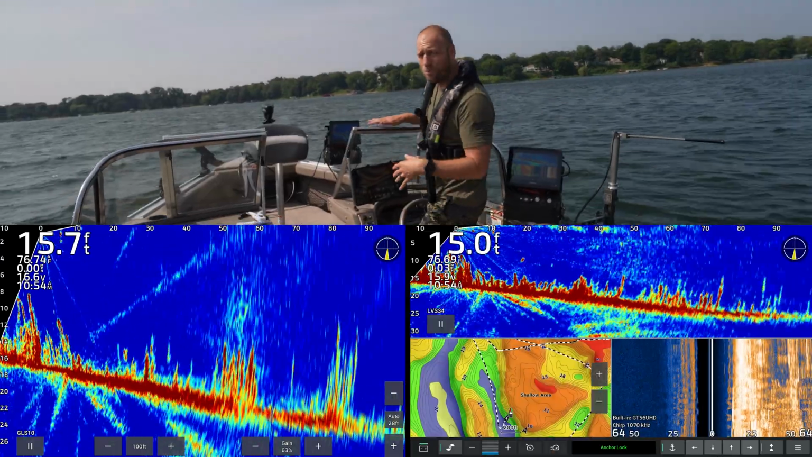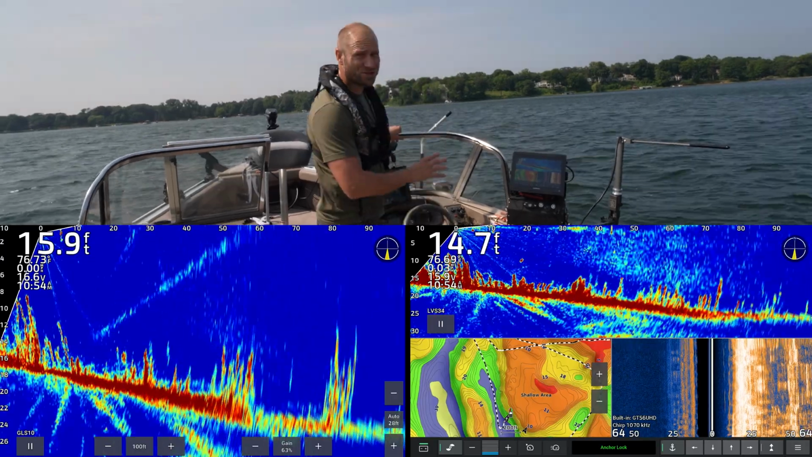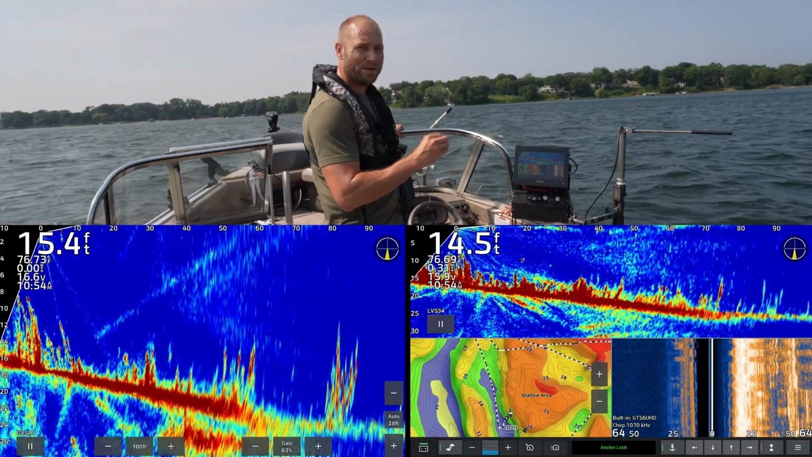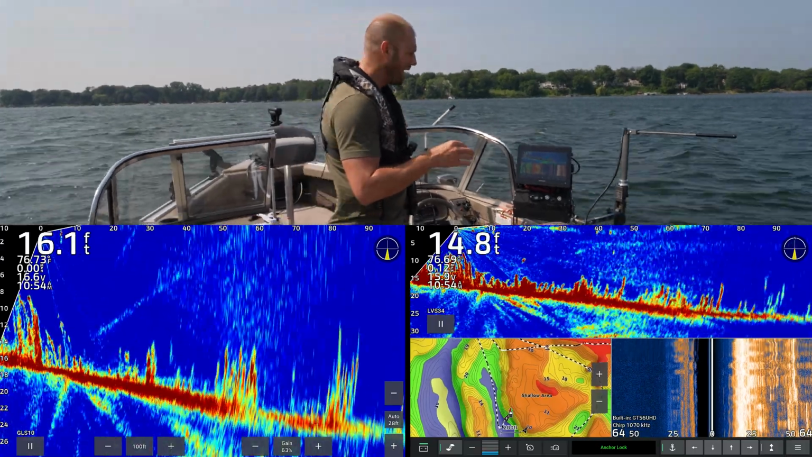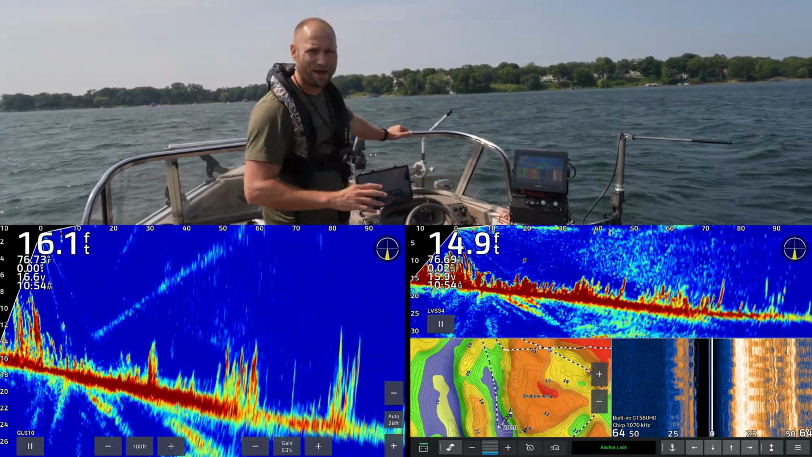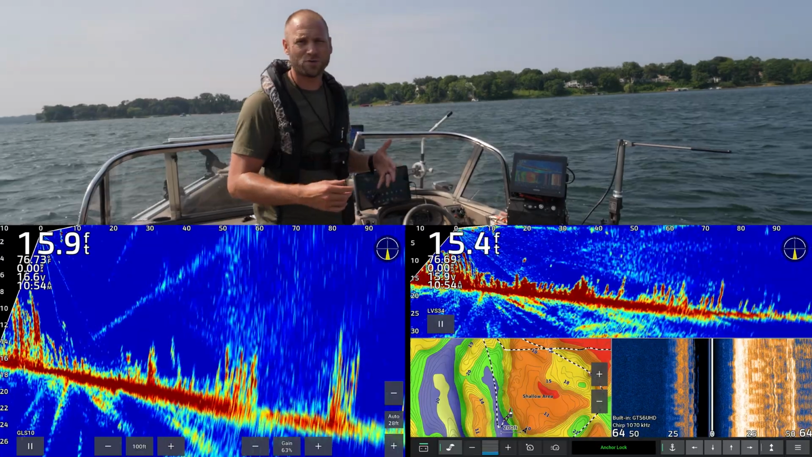The forward Livescope is an LVS 32, so normal Livescope. The rear Livescope is an LVS 34, which is the Livescope Plus. You're going to see maybe a little bit of a difference today in the quality. However, I'm not going to have gain dialed in because I'm just scanning right now. Maybe when we get parked, you'll see a difference, but there's a lot of different variables that go into the